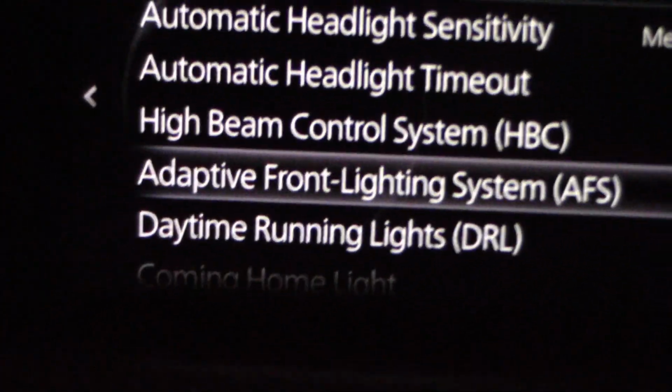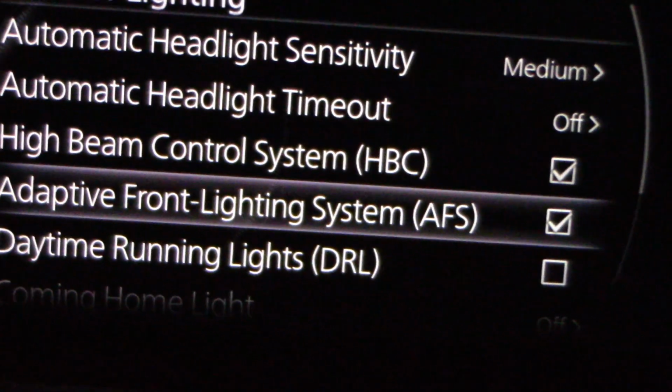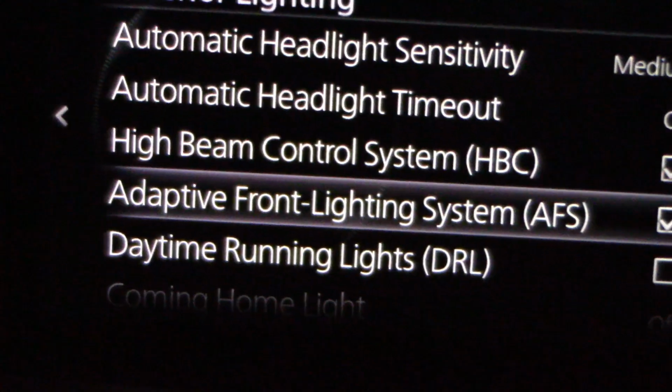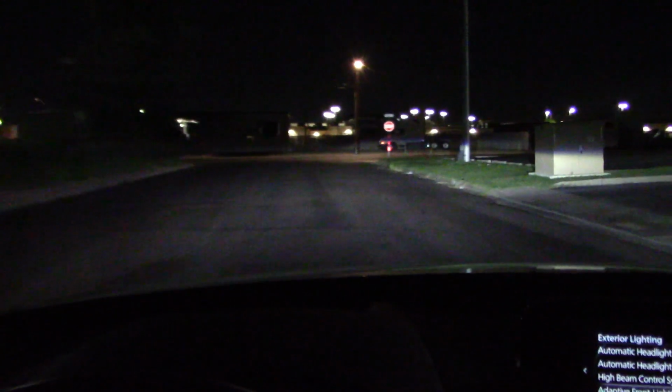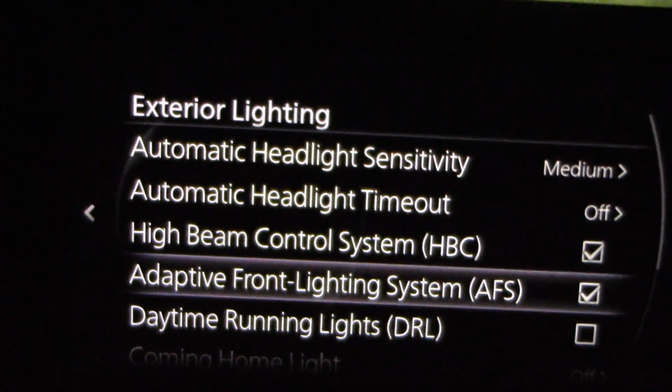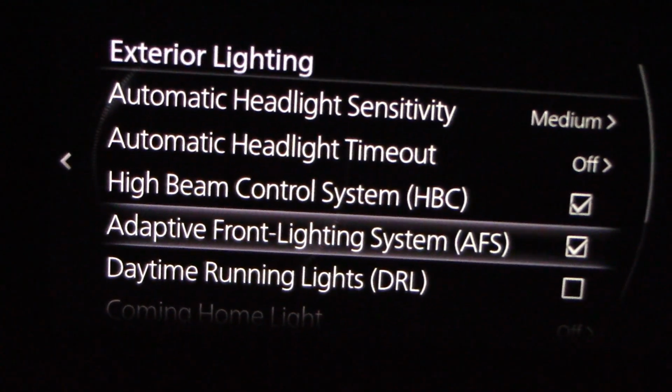By the way, if you have a Mazda CX-30, you might want to check and see if it has the active front lighting system. The active headlight system means the headlights turn in the same direction as the steering wheel, swiveling right if the steering wheel's right, swiveling left if the steering wheel's left. Great feature to have on tight mountain roads when you're taking tight corners, which unfortunately I cannot demonstrate right now. That is under the exterior lighting program on your menu. You may have it, you may not. You might want to check.